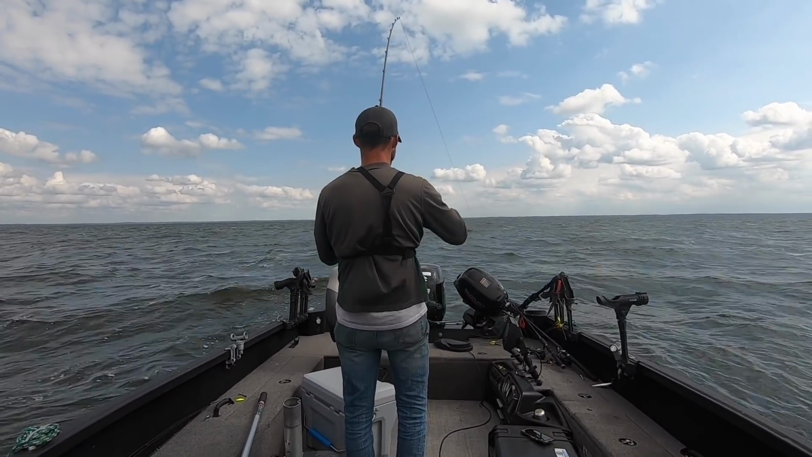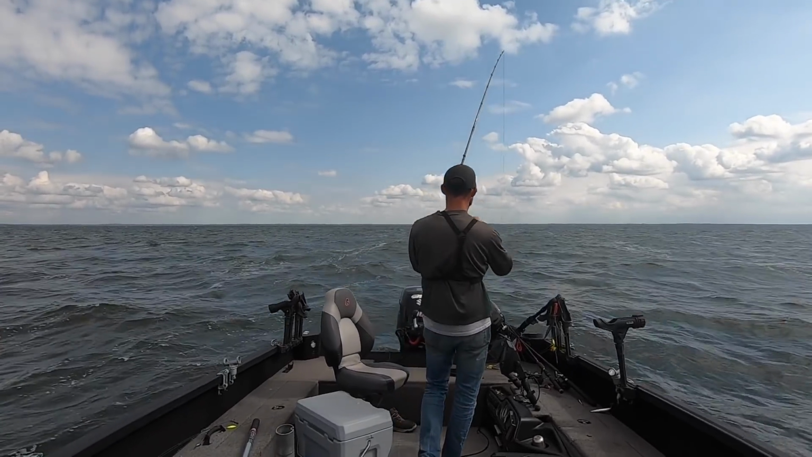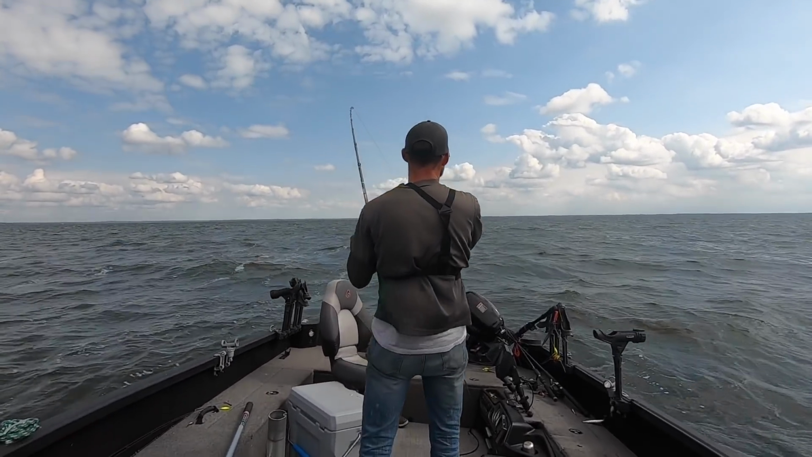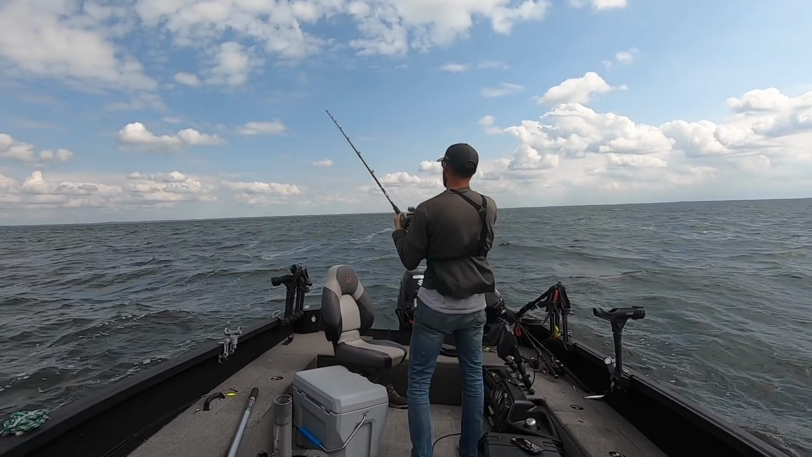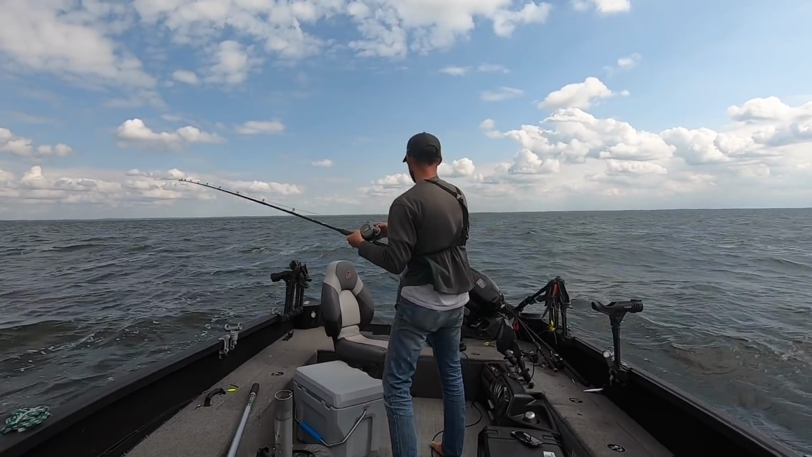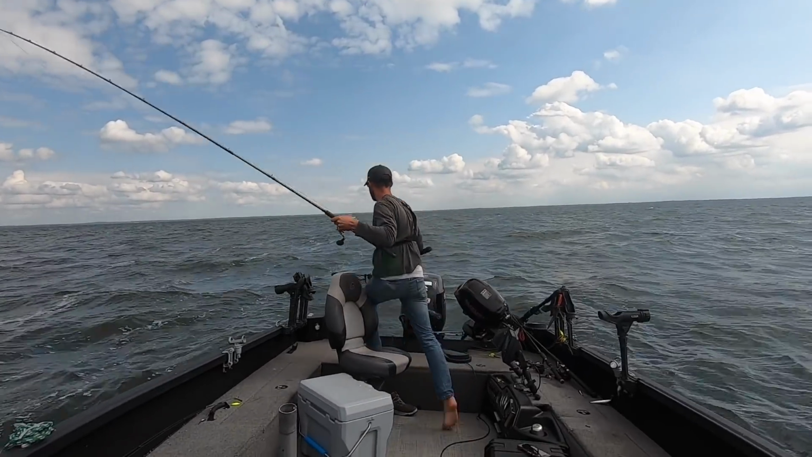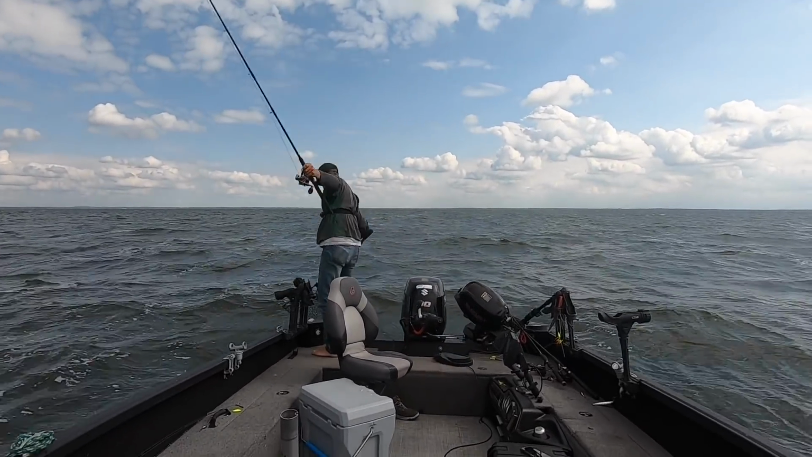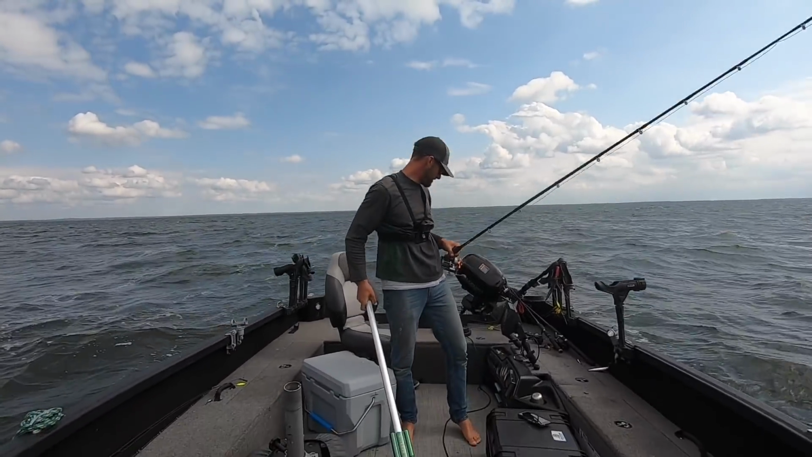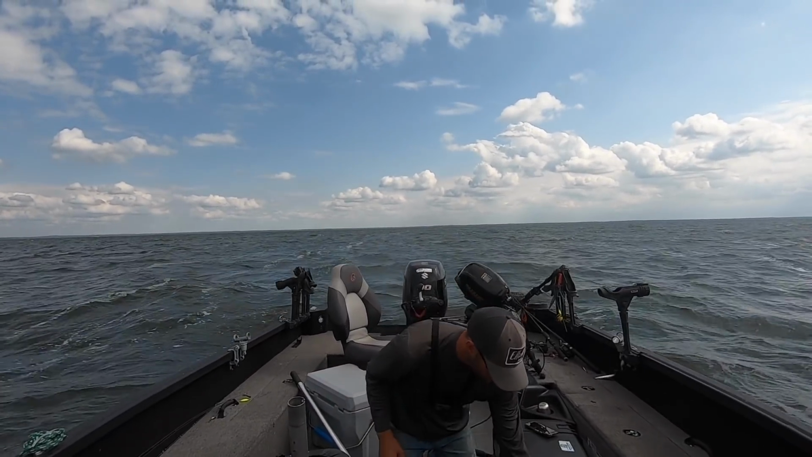40 back. Come on, buddy. And it is quick action now. Not a whole lot of time in between bites. Nice walleye here. He's barely hooked. Not a big one, but I'll scoop him up. There we go. Catching them. That little shad wrap is the deal. Or they're just biting. Sometimes you just don't know, but I'll show you the fish.